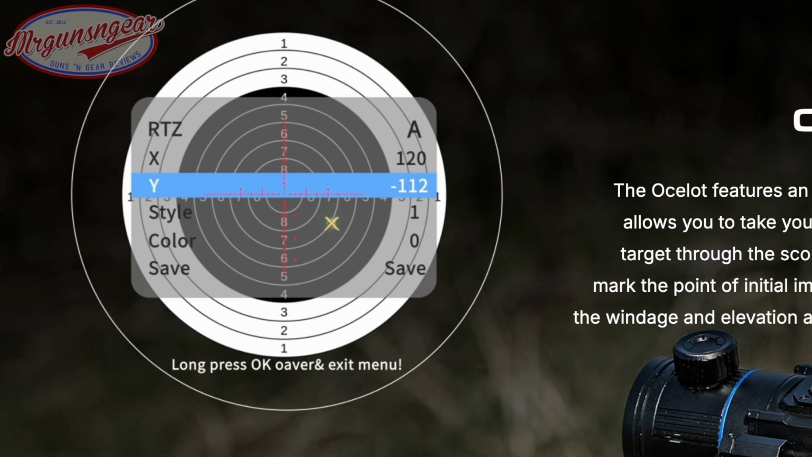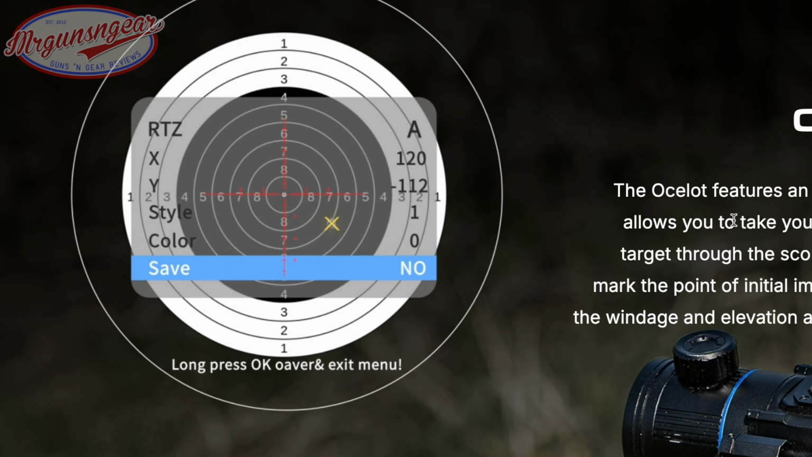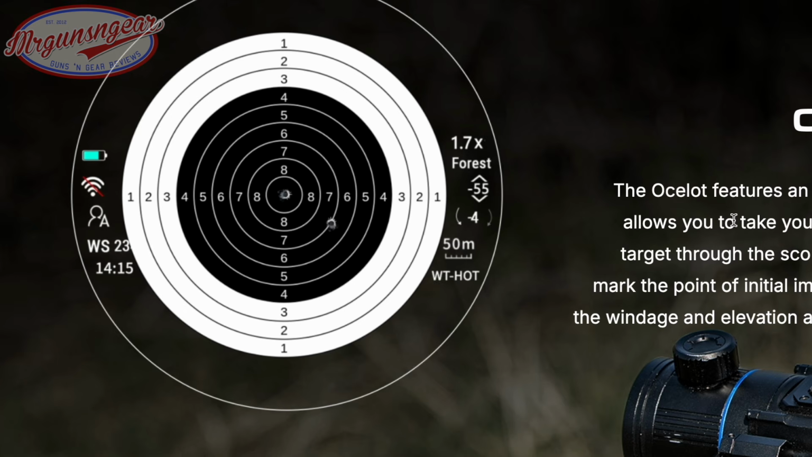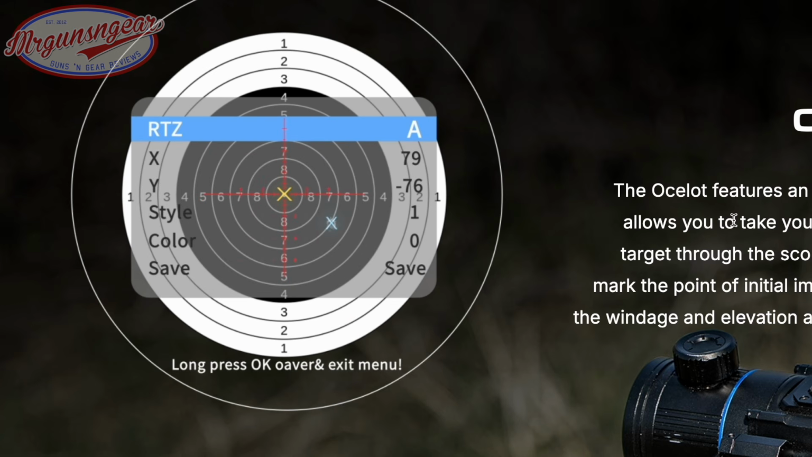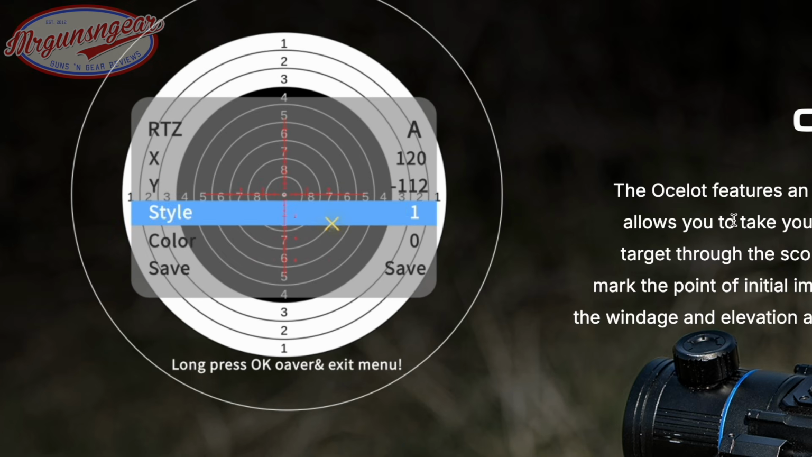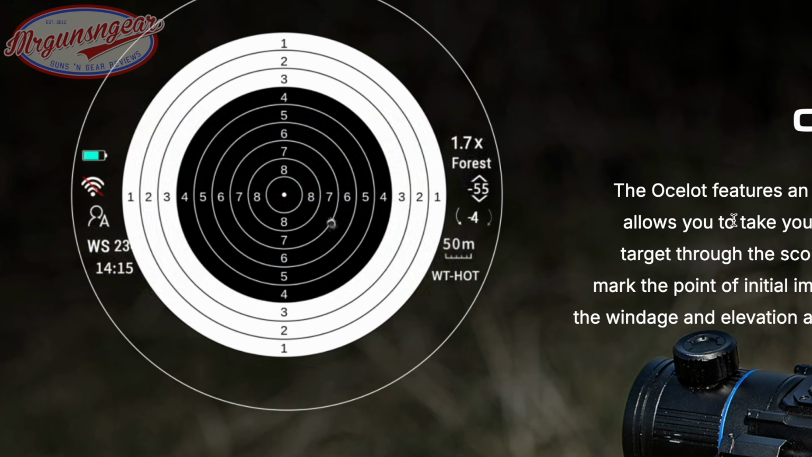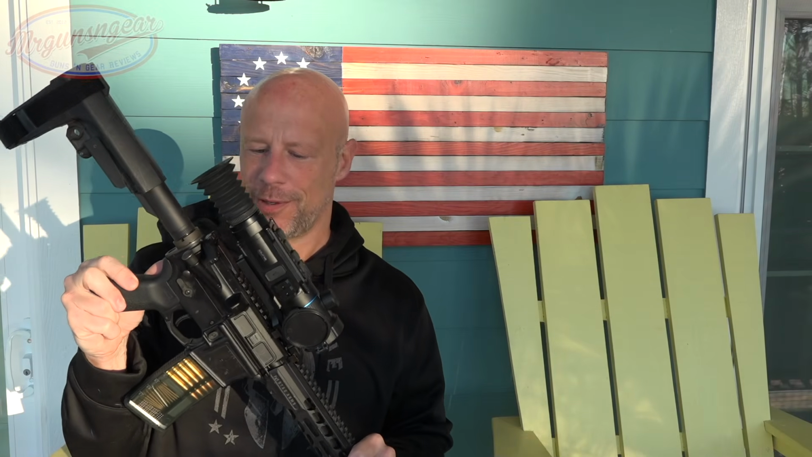Basically when you're going to zero your optic, essentially you're just going to put it right where you want it. Like let's say right there, that little cross in the trees. And basically you fire a shot, wherever your impact is, it will actually allow you to move the center of the reticle down to that impact as long as you hold on the target. And basically you press and hold to save that. And that is your zero. It really is that simple. It's fantastic.